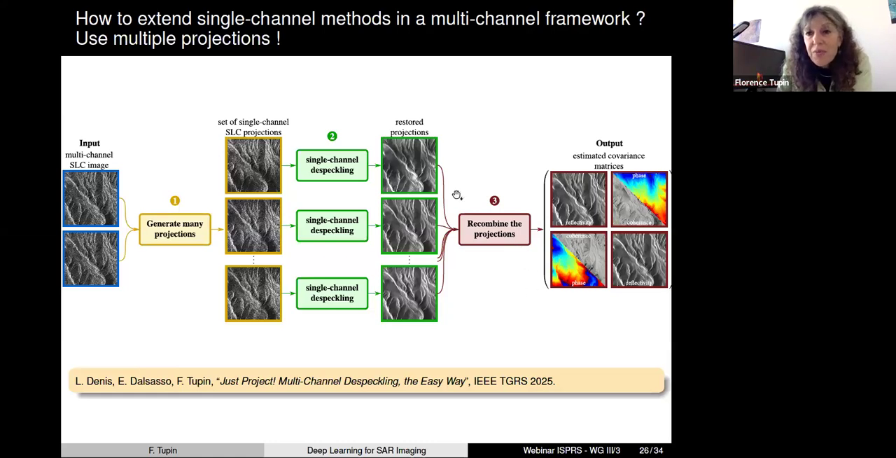The idea is very, very simple, but at the same time very efficient. The main idea is to use some projections of your multi-channel data. So let's take the example of an interferometric configuration. In this case, I have two images, for instance, taken at time 1 and time 2, and I'm trying to evaluate the interferometric phase, the coherence, and the reflectivity, which is just the evaluation of the covariance matrix 2 by 2 associated to this information.